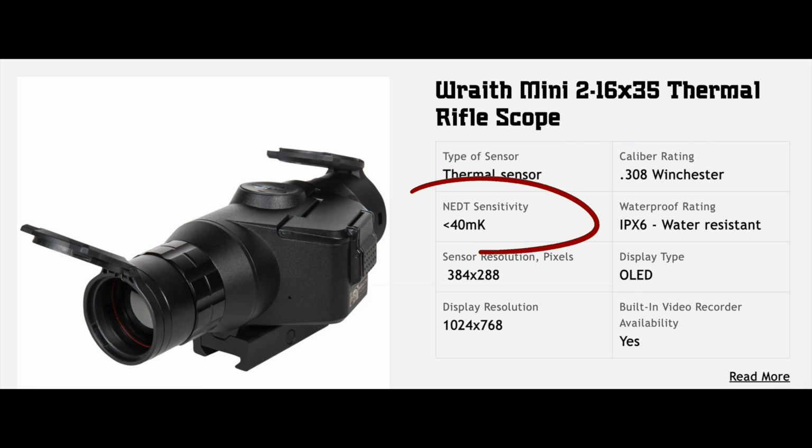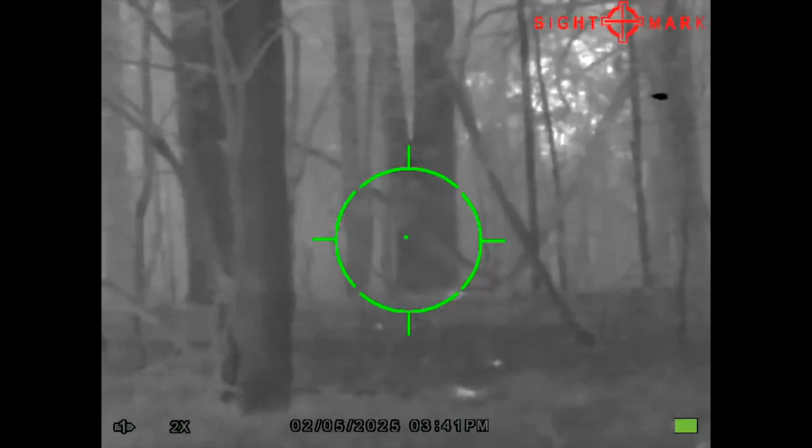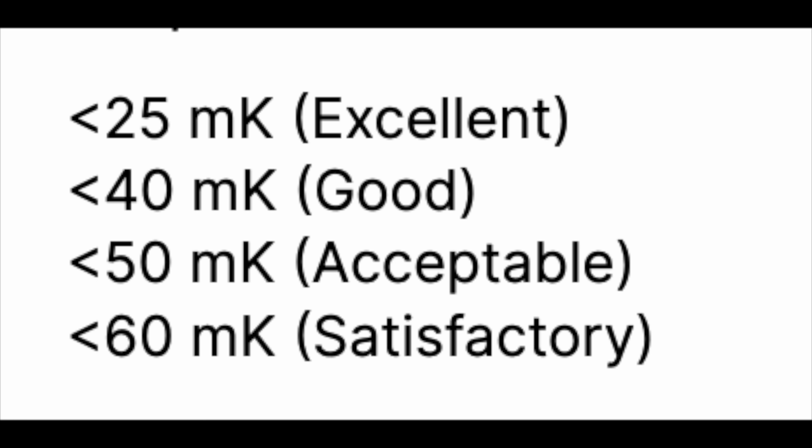The Wraith Mini's microbolometer has a sensitivity of less than 40 millikelvin NEDT, which tells us the smallest difference in temperature that the sensor will be able to detect. The smaller that number, the more sensitive and better that image. And anything with a rating of less than 40 is considered good.